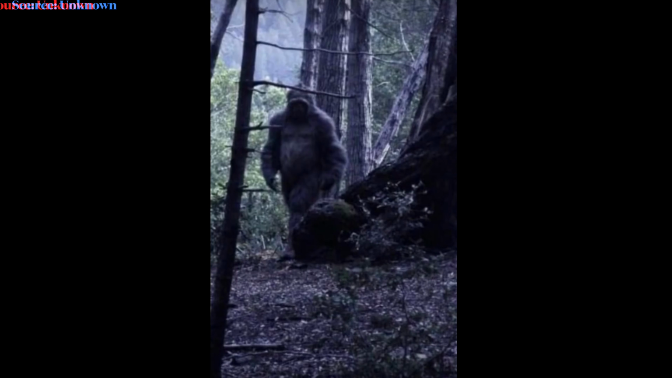Coming back at you with some more clear photographic evidence. This is another newer and more mysterious capture, captivating the internet. It was taken in a remote and dimly lit section of forest, though the exact location remains unverified. In the photo, we see a large ape-like creature, a hairy bipedal creature.